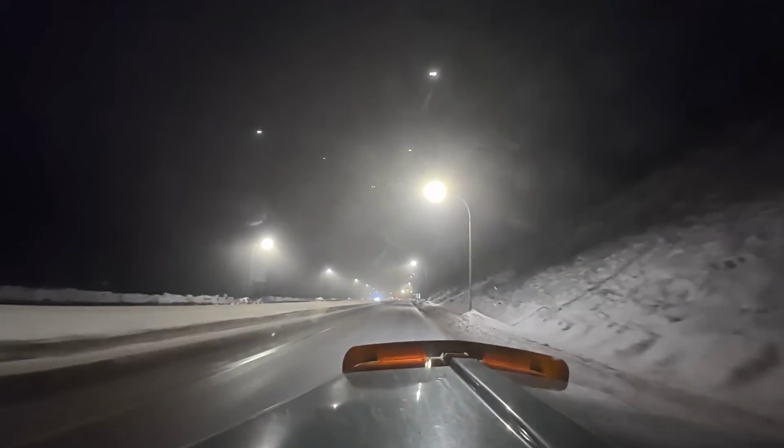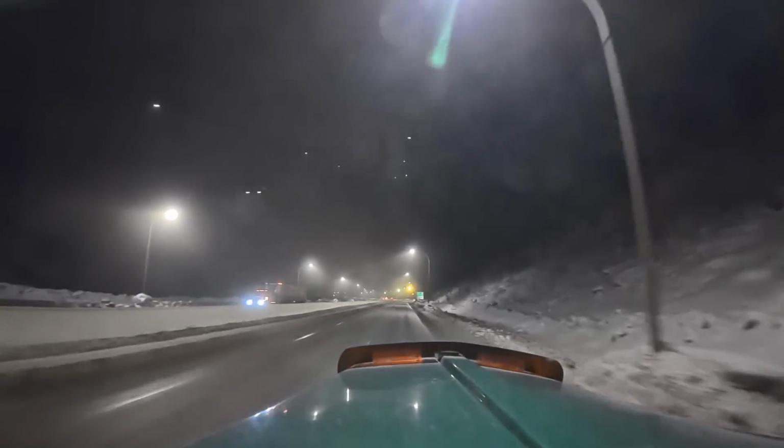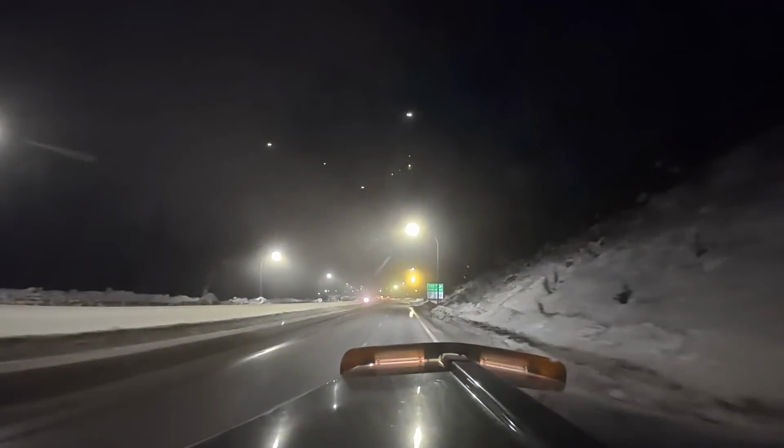We got here? Is that just people parked on the chain-off area? I think so.